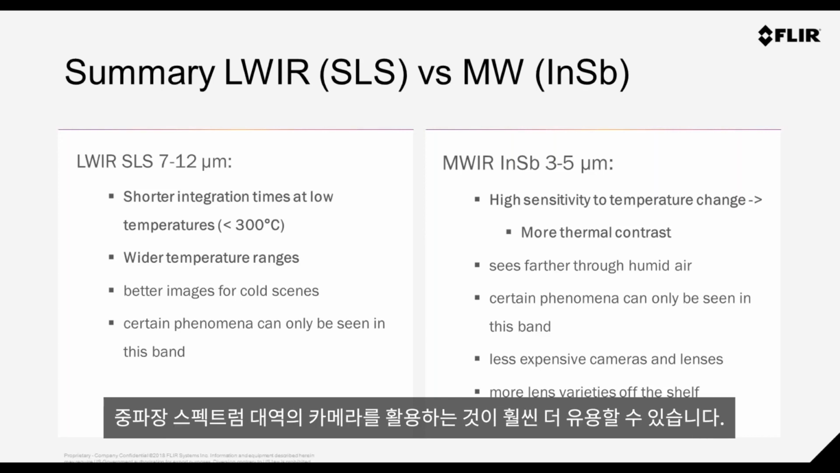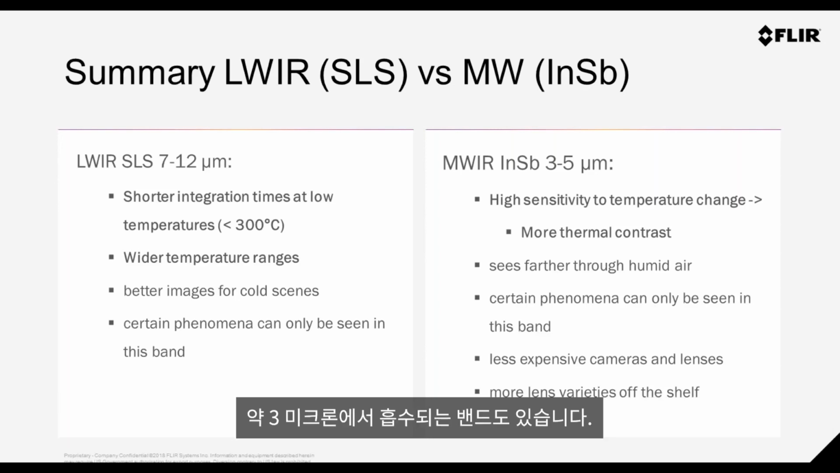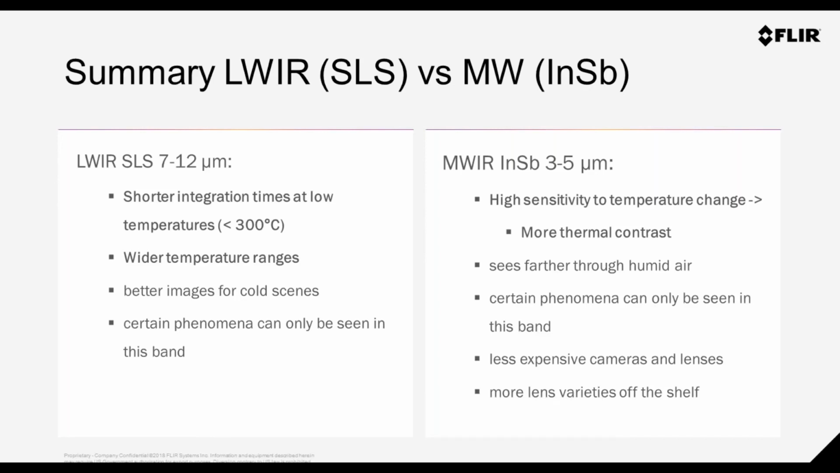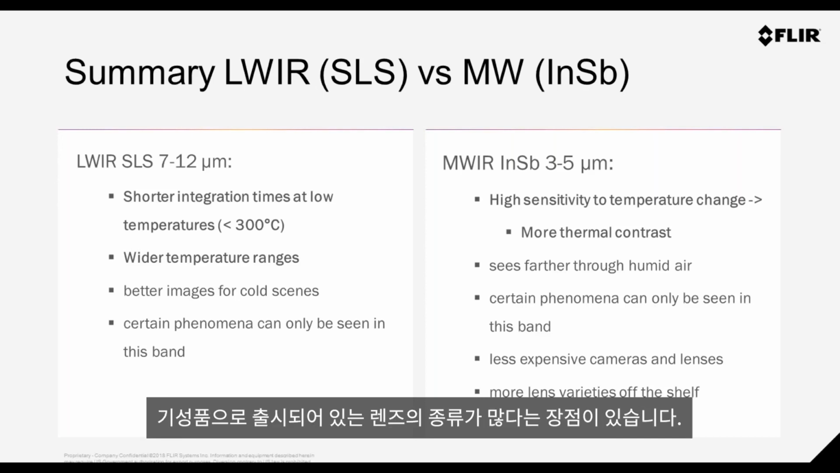Or because of the spectral band in the midwave, there are some very useful bands. For example, bands for certain lasers, CO2, for example. There's some absorption bands around the 3 micron mark. Midwave cameras are actually a little bit less expensive, and there's more lens varieties off the shelf.